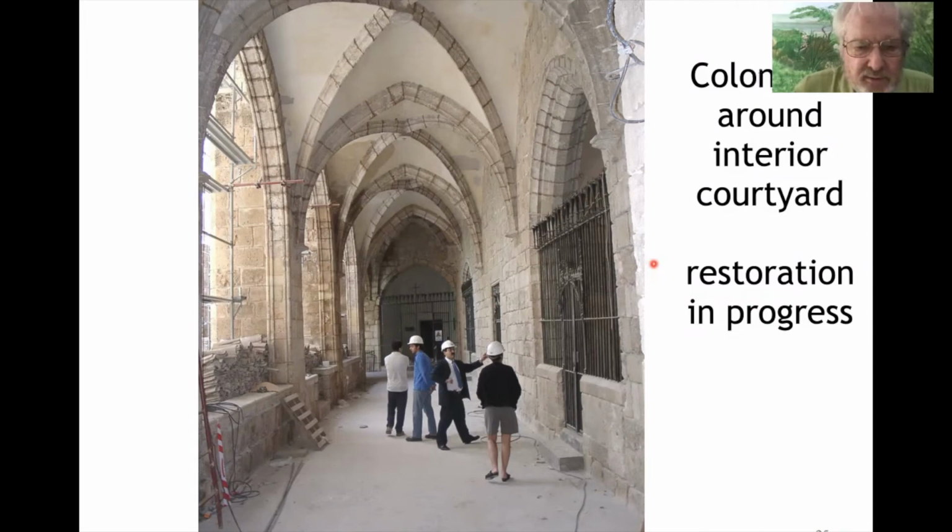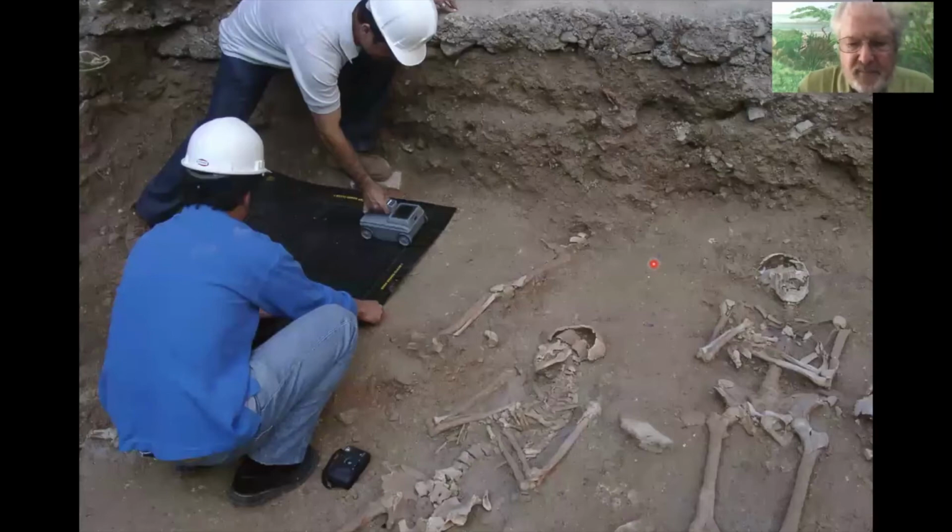This colonnade that we're looking at goes on all 4 sides of this enclosed cloistered outdoor area on the left. And the amazing thing was what was found there, buried in the cloistered area.